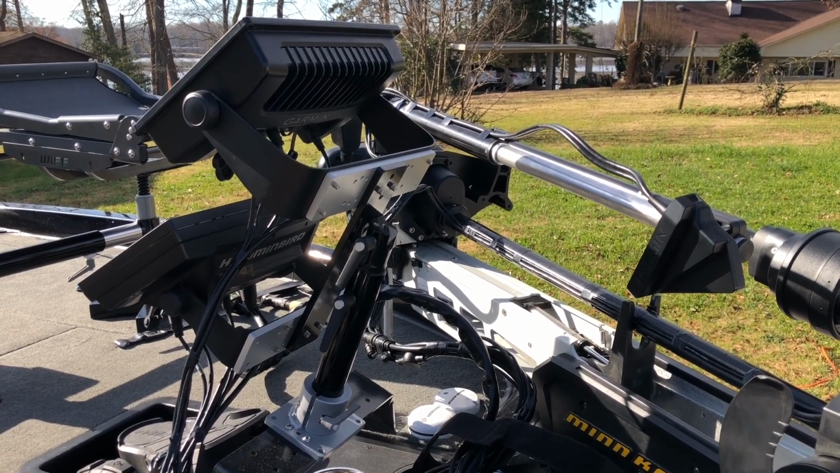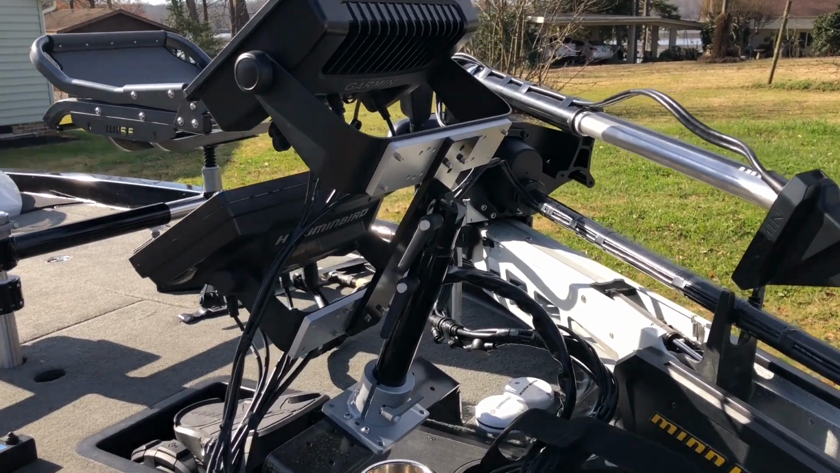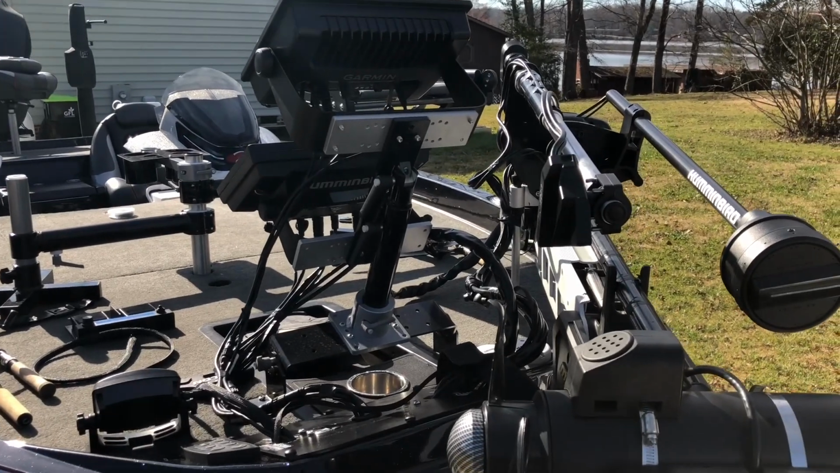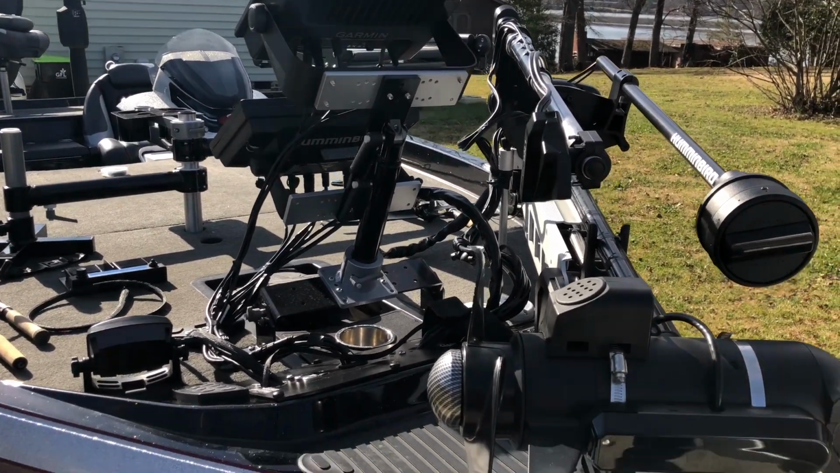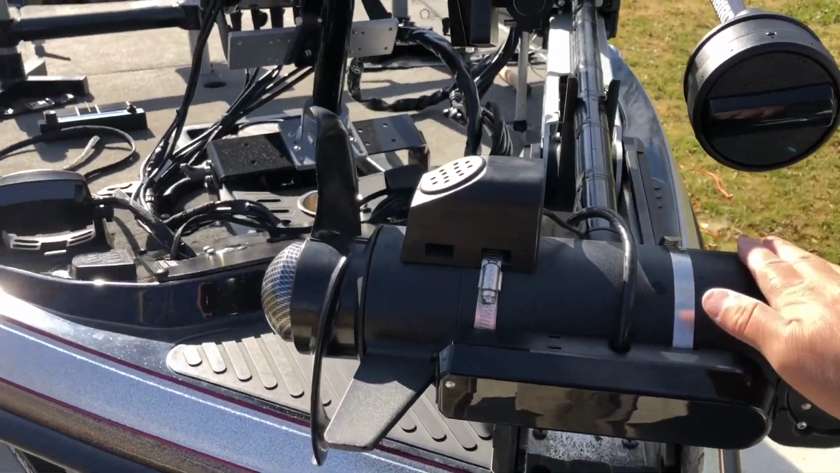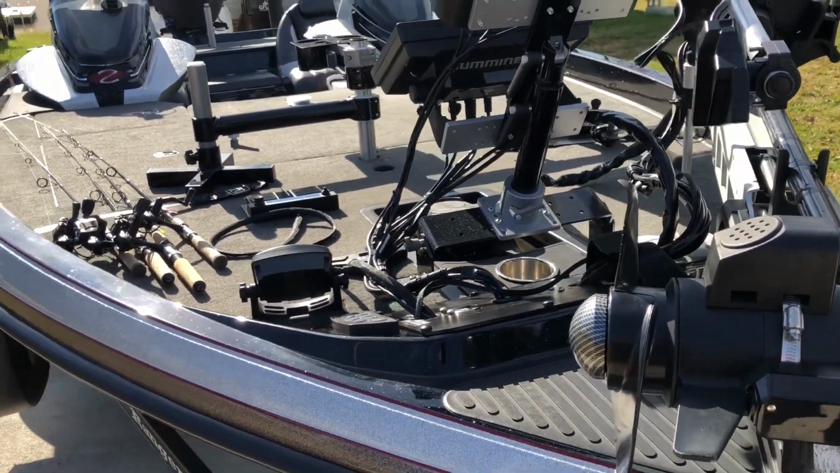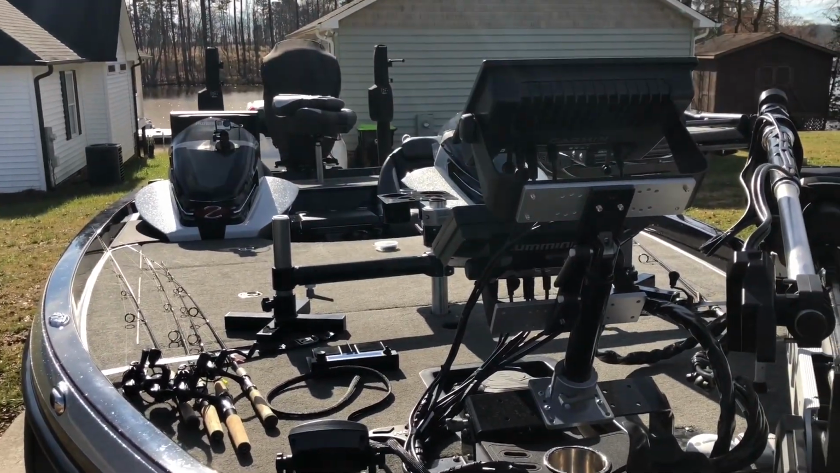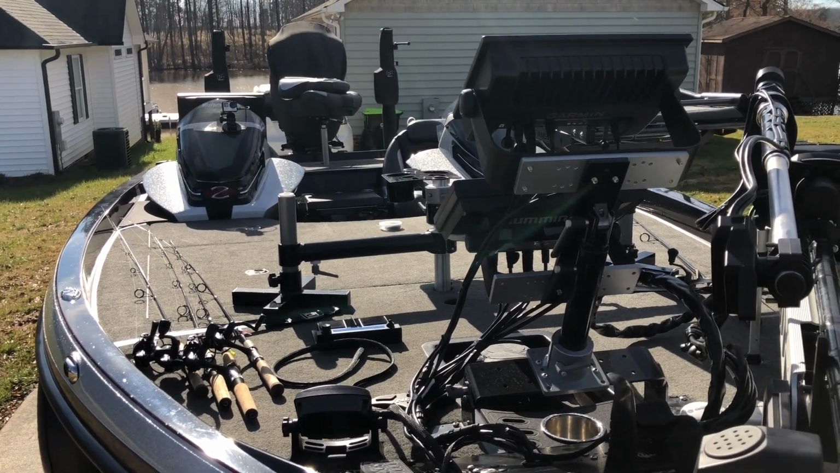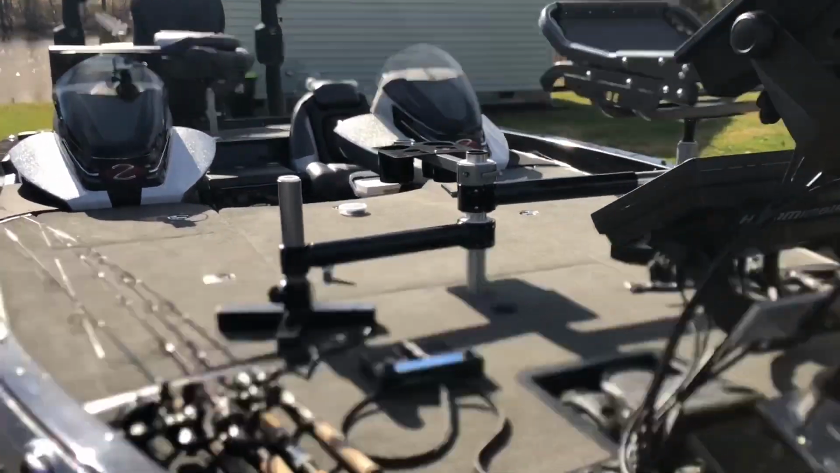But whenever Humminbird's version of Livescope comes out, I'm going to get one, and I haven't decided if I'm going to mount it on John's mount or on the trolling motor like I had originally had the Livescope on. But anyway, I'm gonna go throw the boat on the water and try to catch a few crappie, and we'll get back with you later.